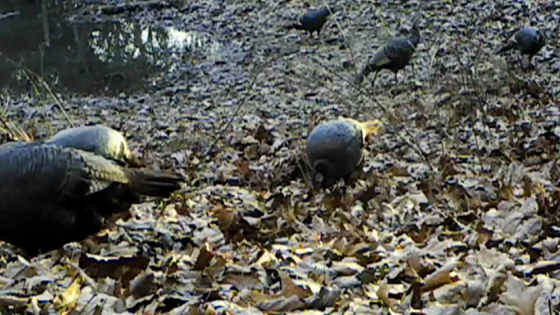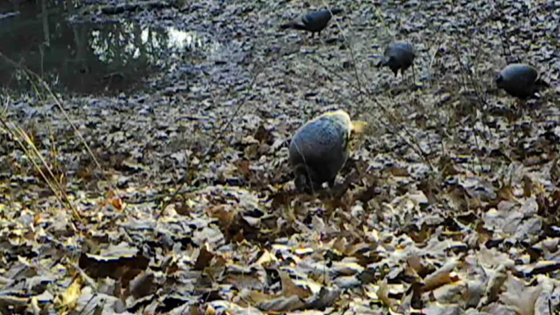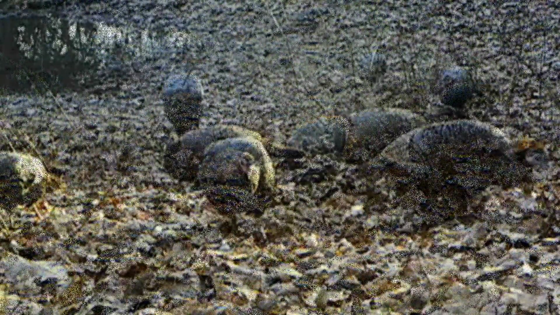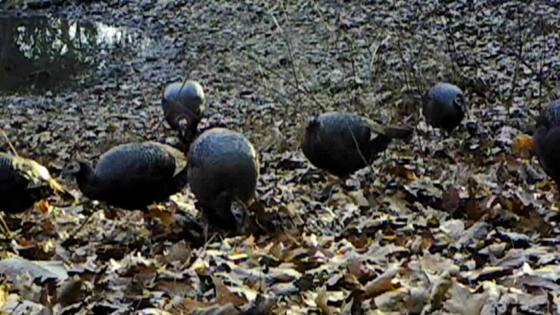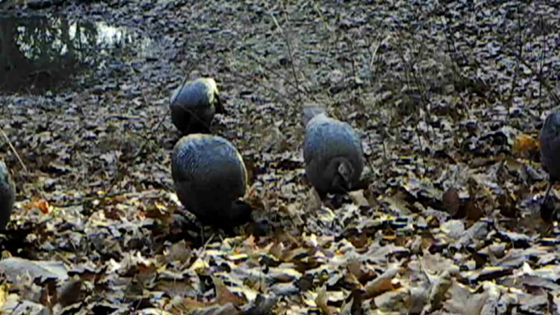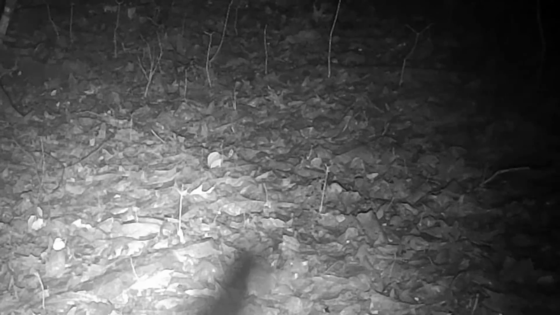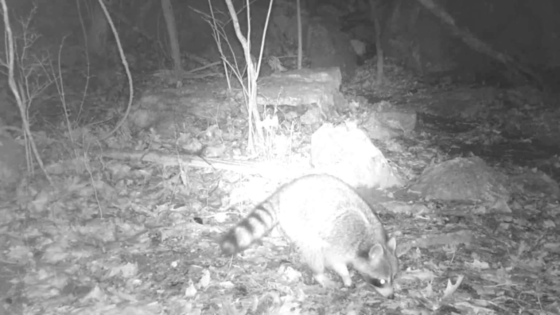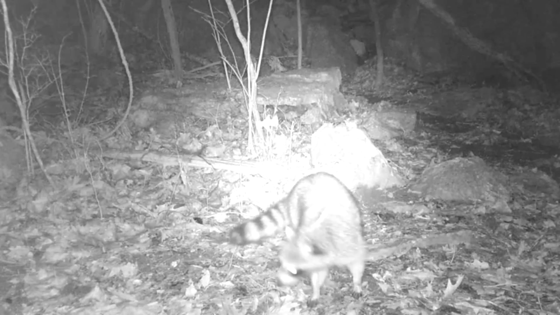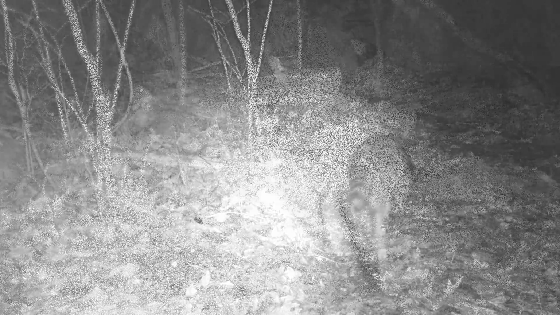But the turkeys down here are doing pretty good. They like it. It's driving all the bugs and grubs and worms up, so they got plenty to feed on. They have a good time. Come dark, you know what time it is. It's time for the coons. It's their time of day. And they get into everything they can find. And they like these bugs and worms too.